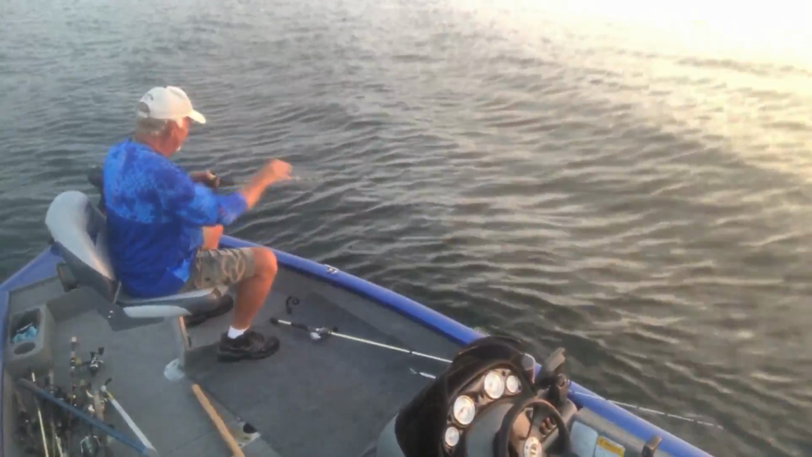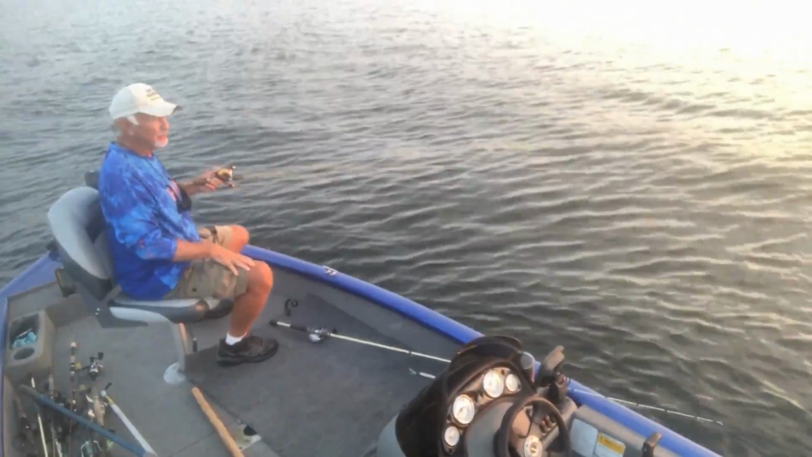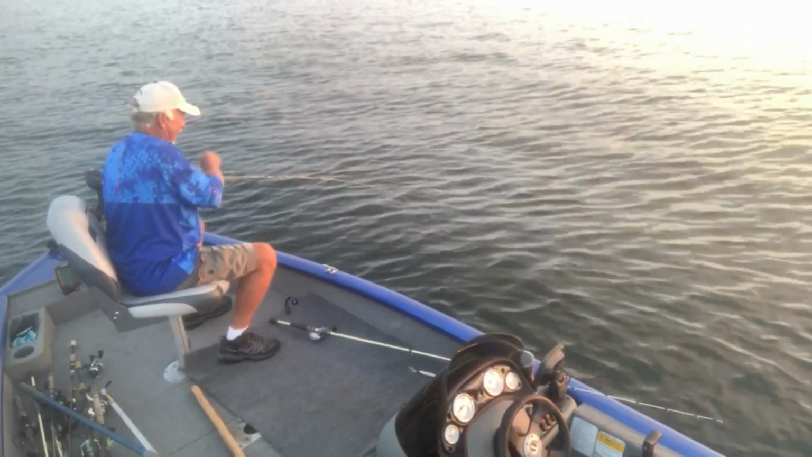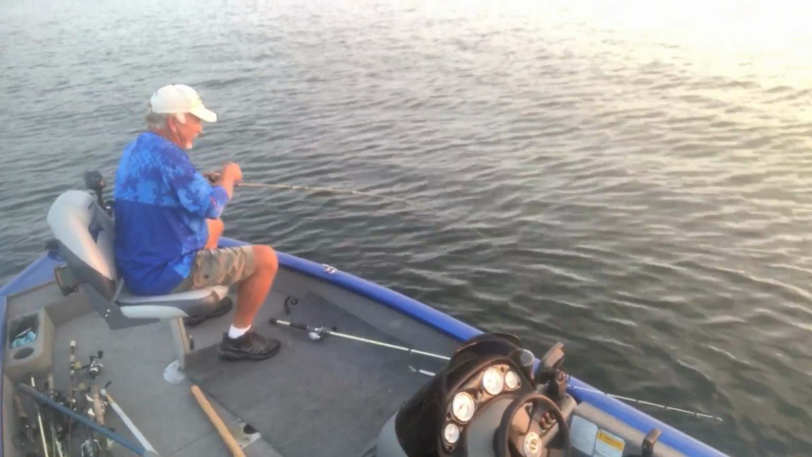Tighten up on this drag a little bit. Ain't quite tight enough. I'll miss some fish if I ain't got it tight enough. Just got to set that hook when he hits it. Oh, one hit on the way down. Look at that. Already got one. Oh my. This might not take long today. You know they always bite early.